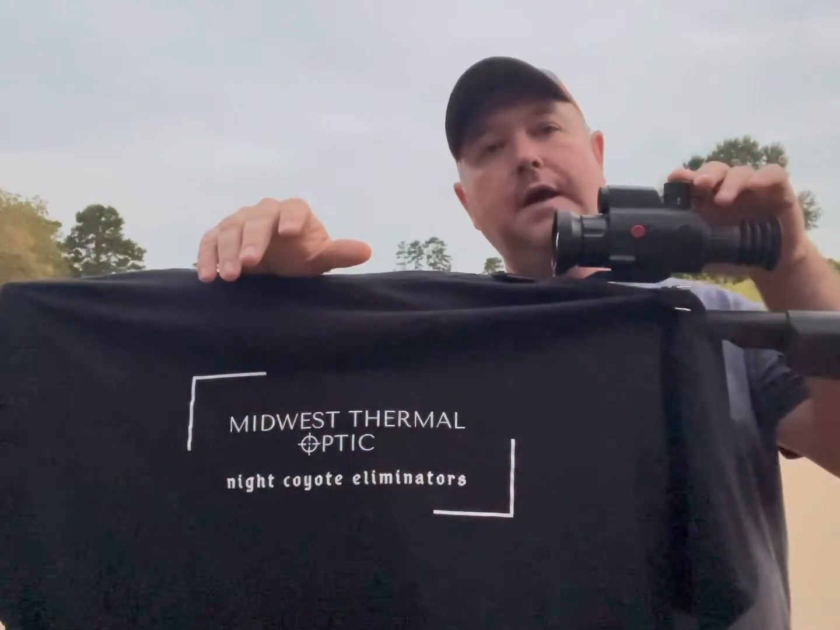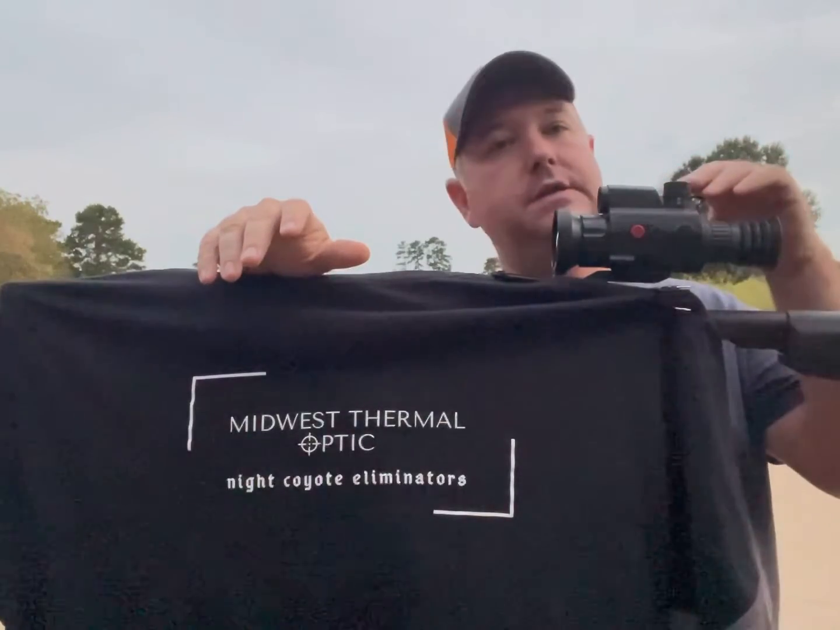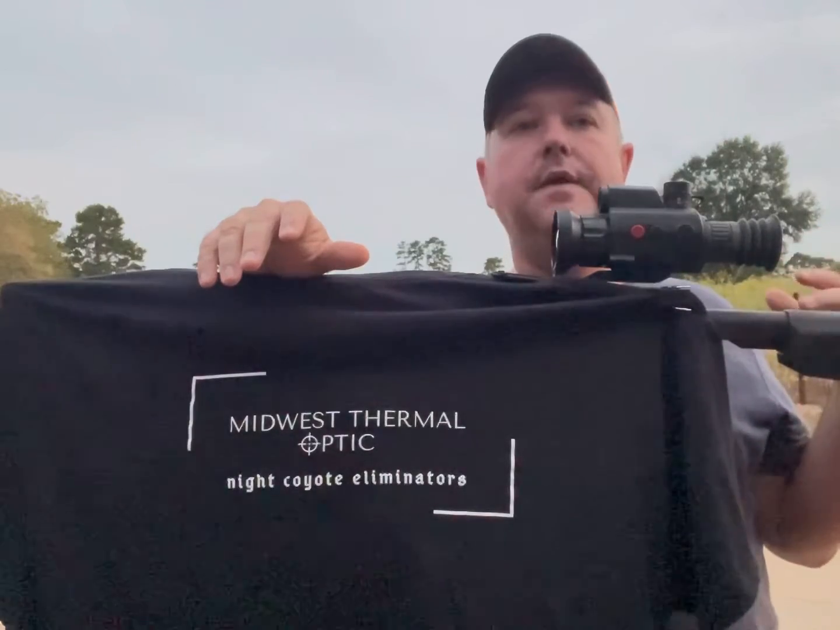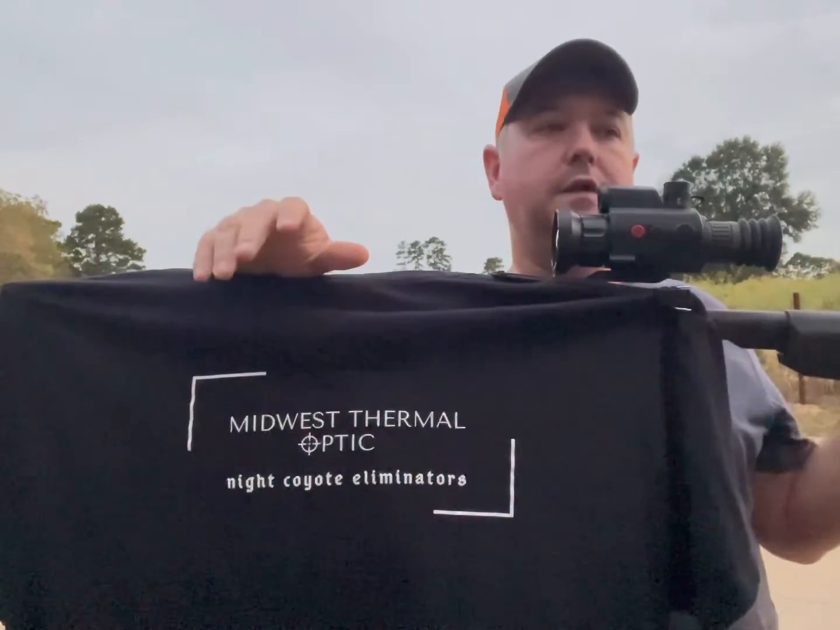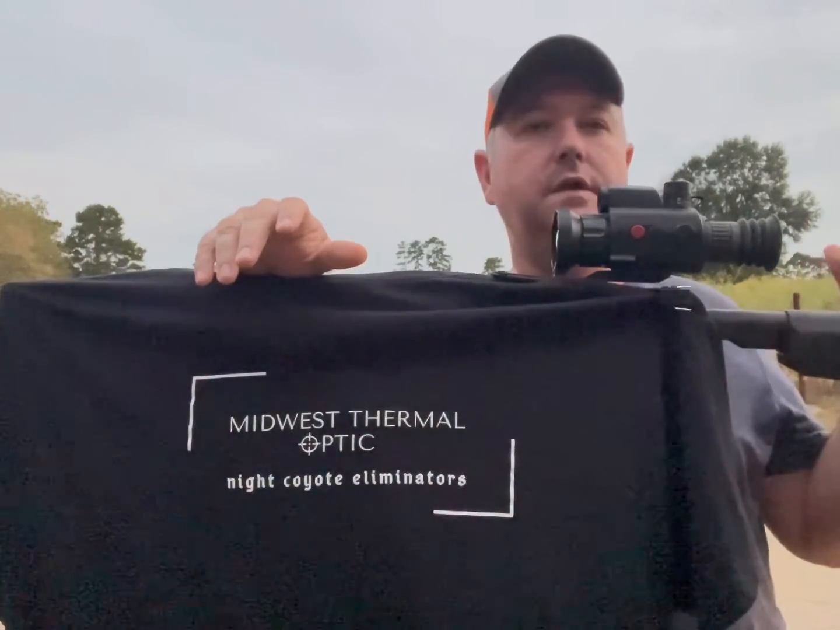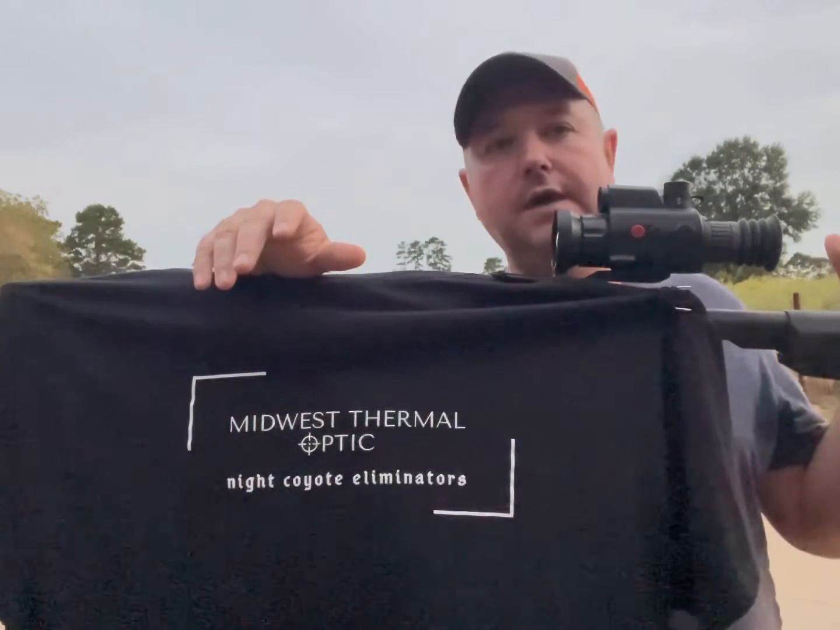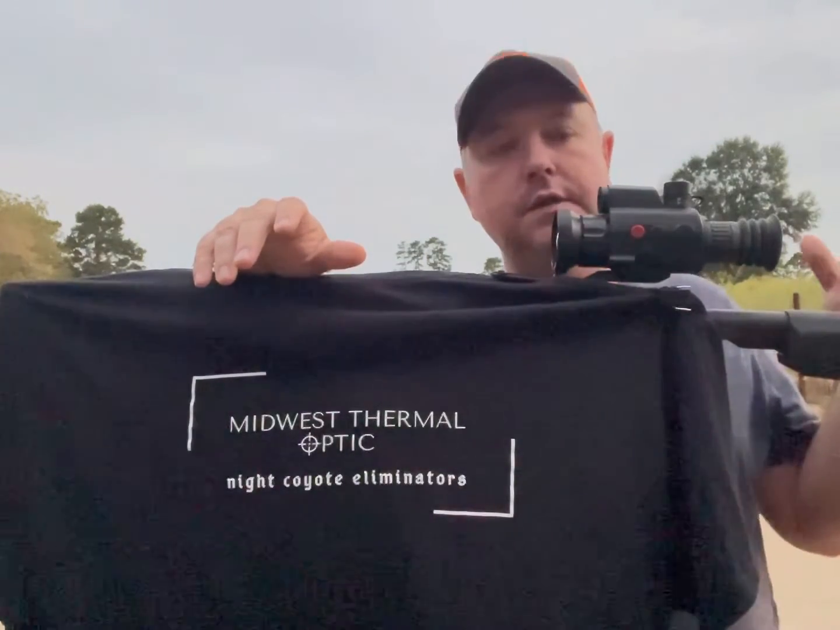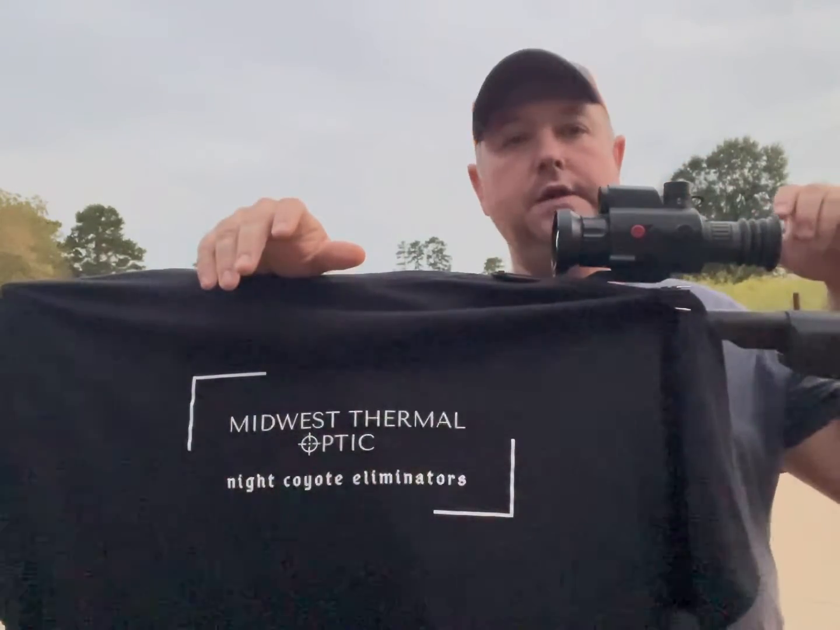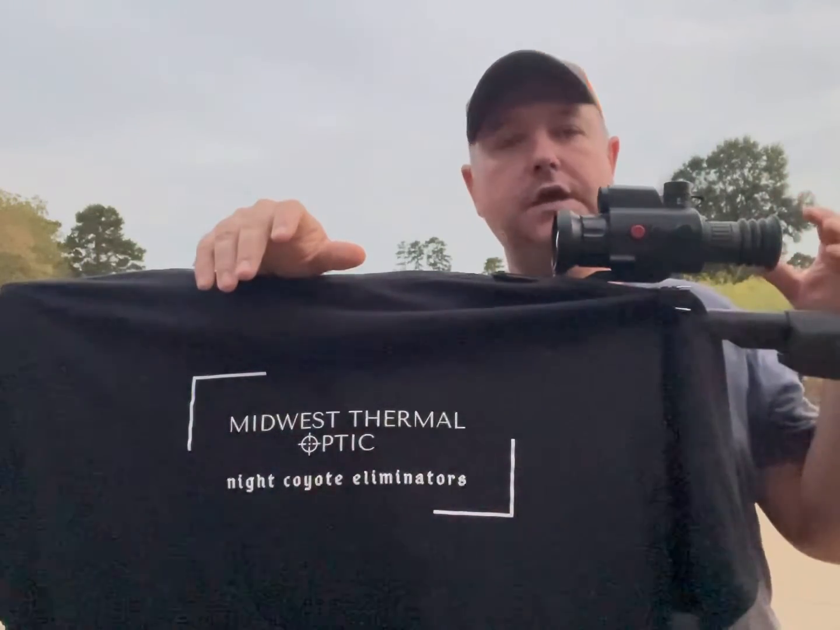The 2.5 power base mag is really great on 100 yards in, 50, 75 yards, because a lot of times what we do is, we ride around big open fields, big open bottoms, and we're scanning, and when we see pigs that are 200 yards, 250 yards out, we'll walk up on them to 100 yards or even less. I've gotten close enough I could hear them grunting, but the 2.5 power base mag is going to give you a lot of field of view. You're not going to be jammed up real tight on anything like that, any kind of close shots.